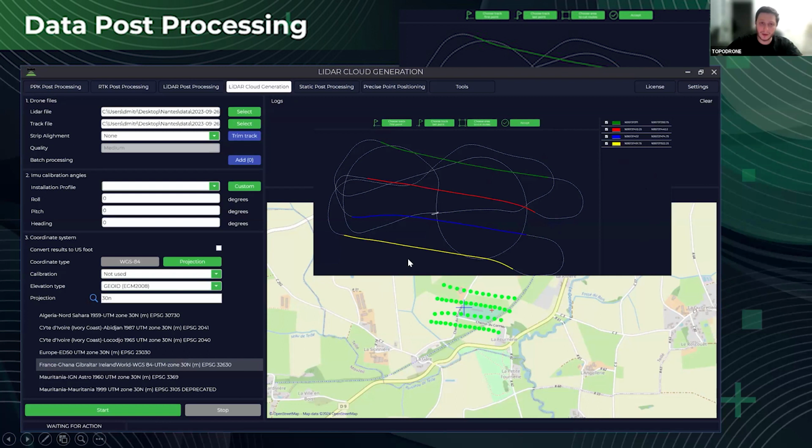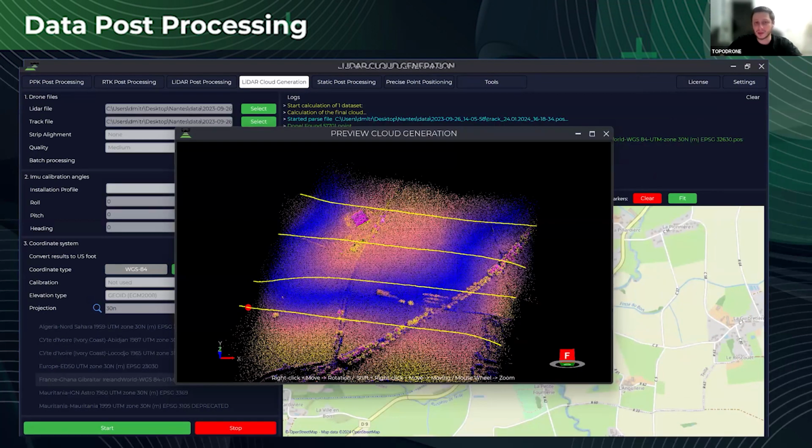After picking up everything that we need and setting all of the parameters, we can go further, press the start button, and proceed with the cloud generation. While the software is calculating the data, you have the preview window, and you can check whether the point cloud is being calculated properly, or maybe you forgot to set up something and you have some sort of problems in the point cloud, and you can press, for example, stop or pause the calculation and adjust all of the settings.